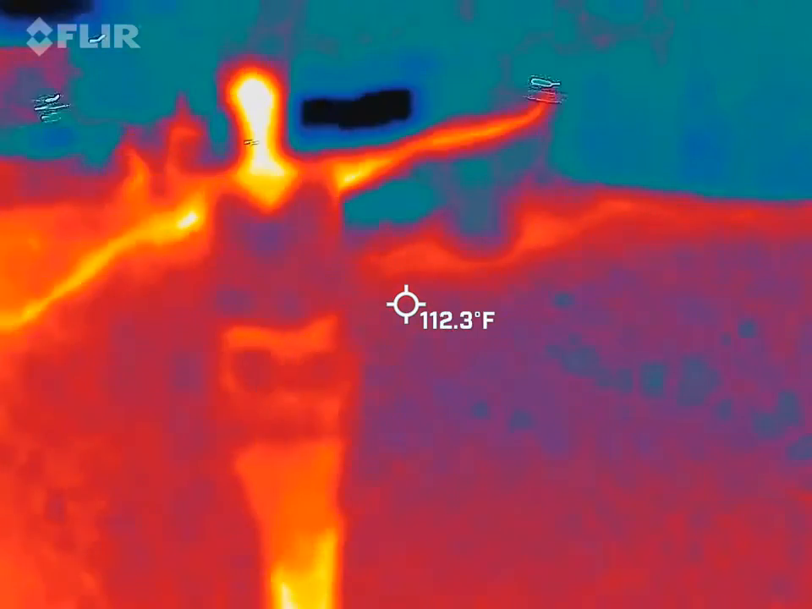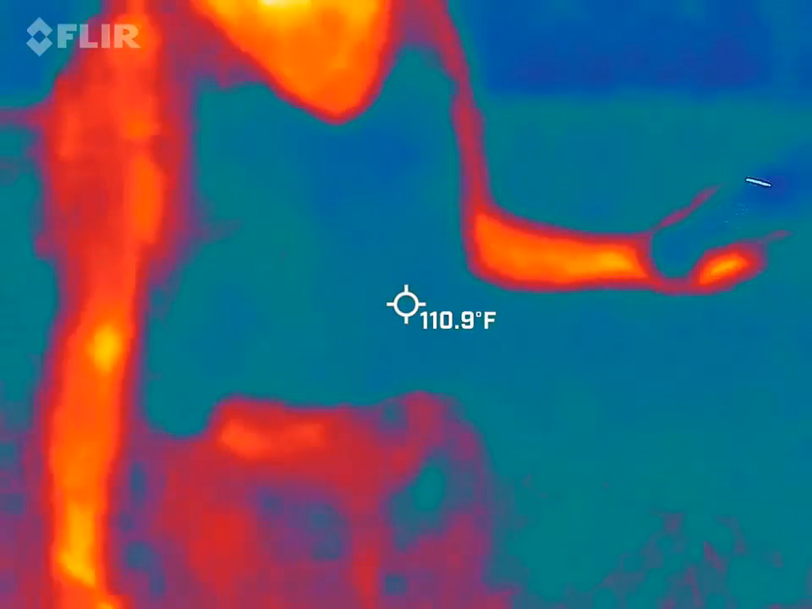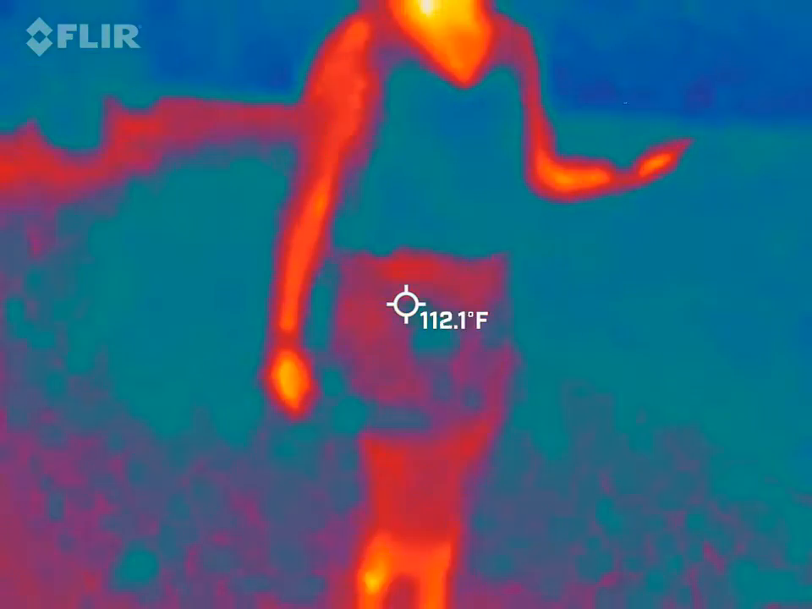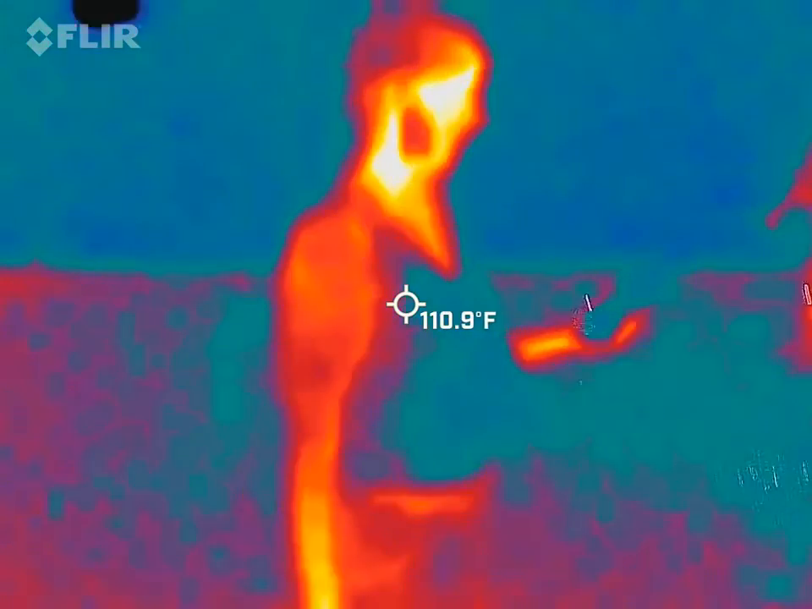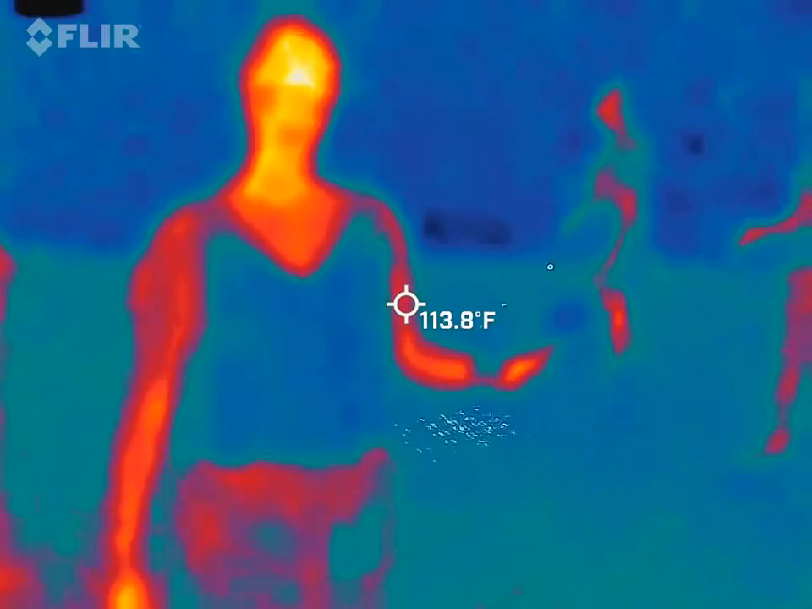There she is. Oh, there's a ghost right on you. Oh, 2.9. Seriously. There's a ghost right on you. 2.9 for a second. That was weird. Hold on. Stay still. Yeah, look around me. It was 2.9. Now it's 0.